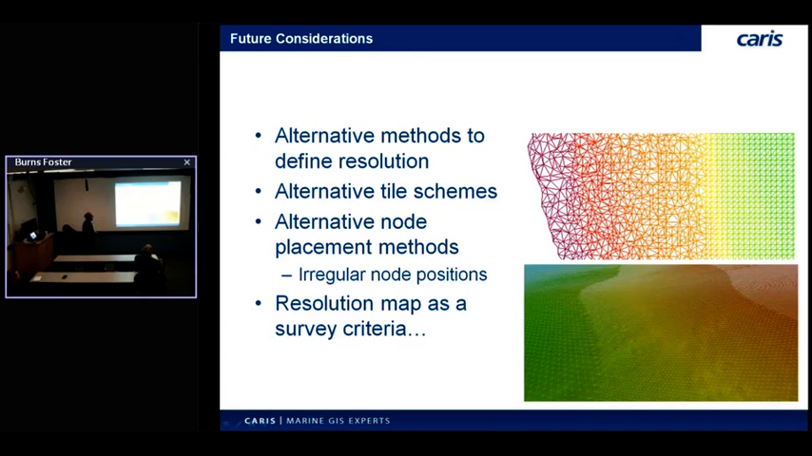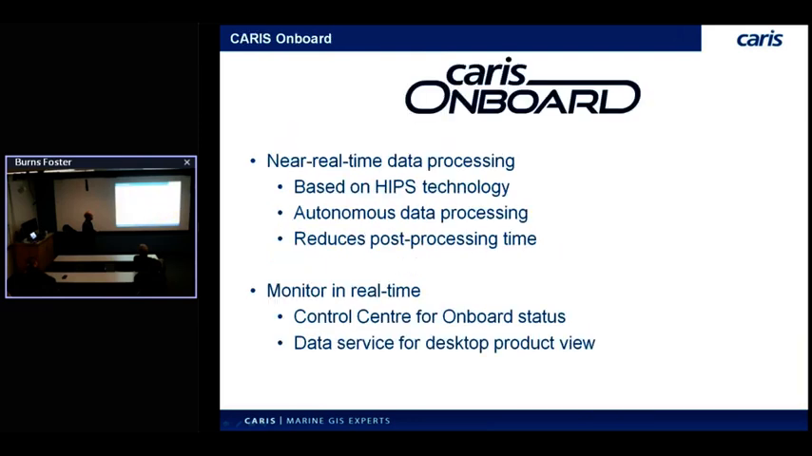The other interesting idea is a resolution map itself as a survey criteria, which is where kind of the autonomous link is going to come in here in a second. So this resolution map is a new product, or it's a new piece of the technology. It's a new concept of storing a map of what you want your resolution to be. So I'm going to switch gears for 1 minute, but again, I'll tie it all back at the end.